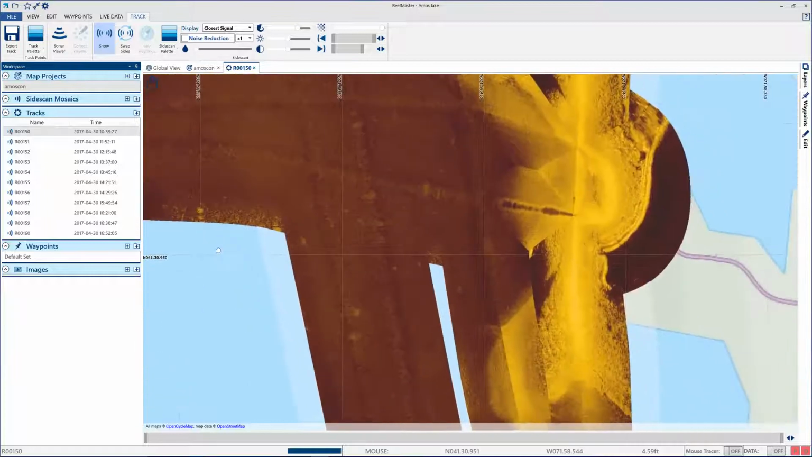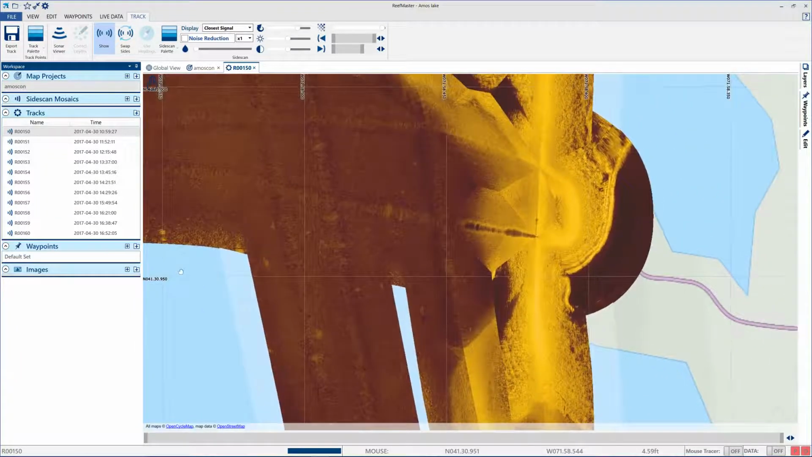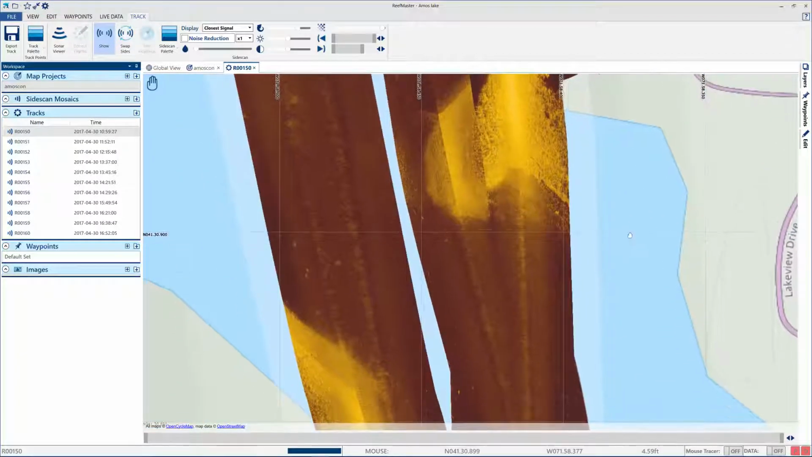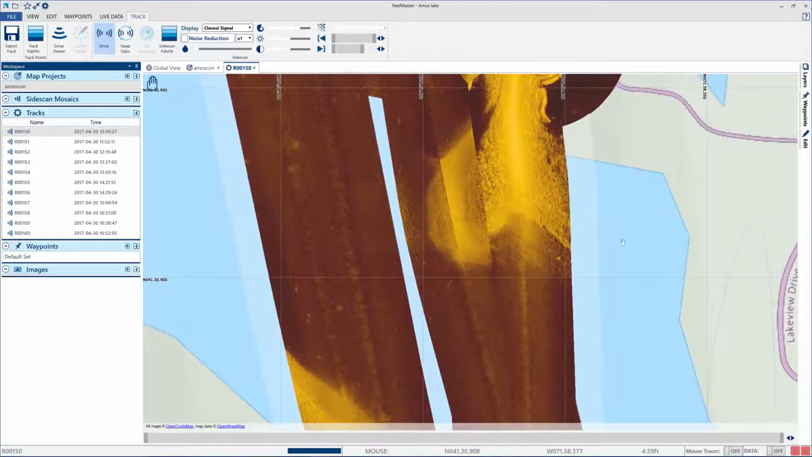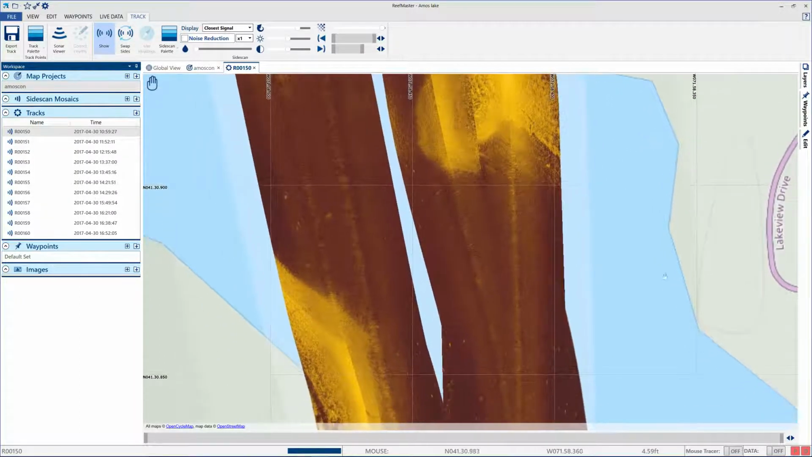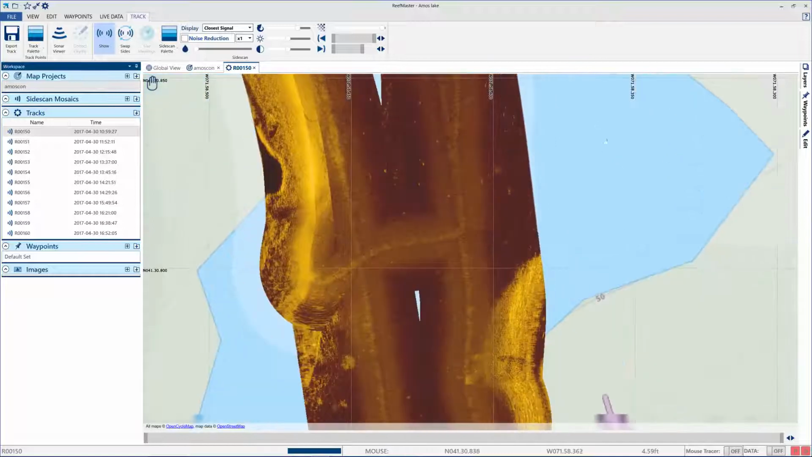Now this is far from a mosaic. You can see here on the right side a lot of conflicting data. It's not conflicting. It looks bad, but it's not. Some shorelines that don't seem to match up. It's not bad. It's just the way the tracks were taken. Whenever you go to make a mosaic, which we will do eventually, it's going to get all cleared up.